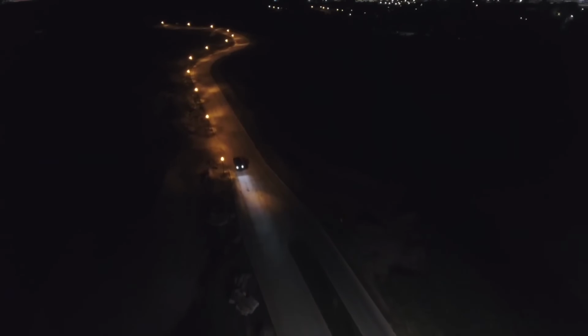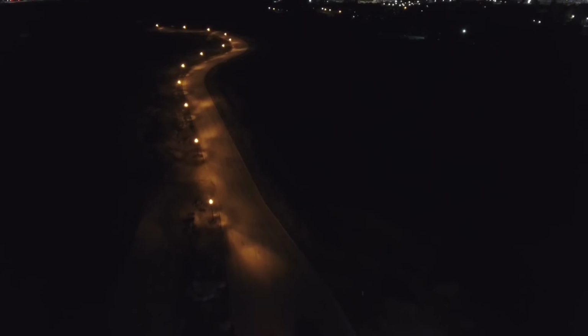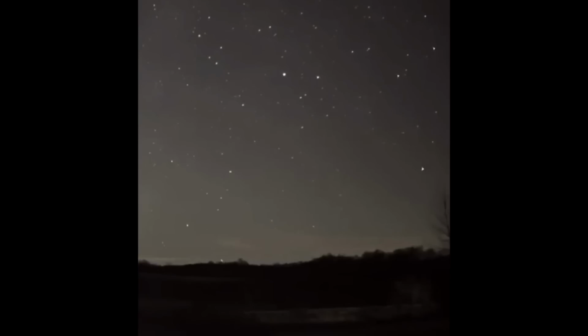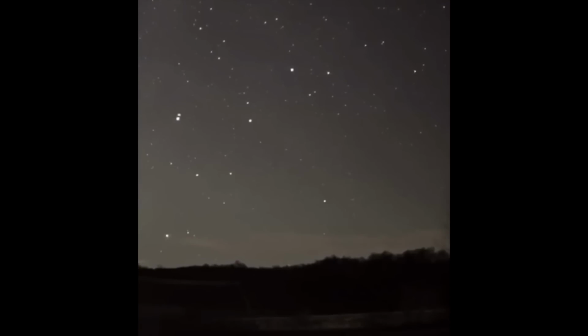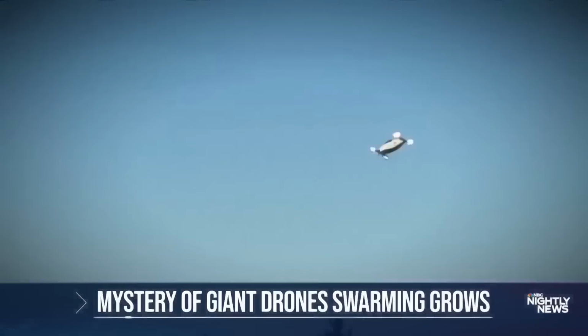And I gotta say, and I'm probably speaking for a lot of you guys as well, I don't think they're in the dark. Let's take a moment to discuss what might really be going on. Could these drones be part of some secret military program?